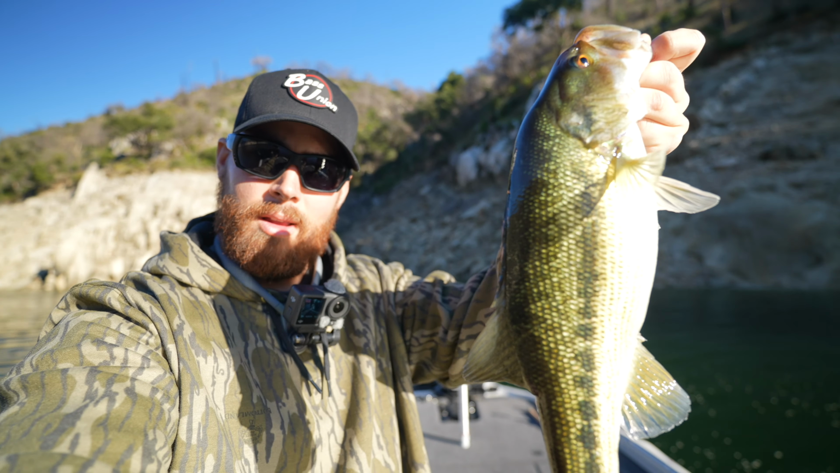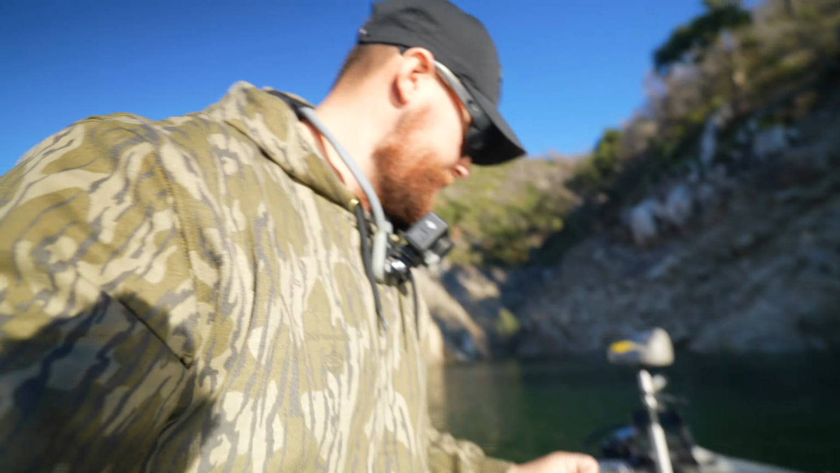Solid fish. Let's get a weight on this one. That's what I'm freaking talking about. Oh, got a scale right here. What do you guys think this fish weighs? Let's see. It's got to be bigger than that other one. Yep, we're getting there. 2.15. I will take it.